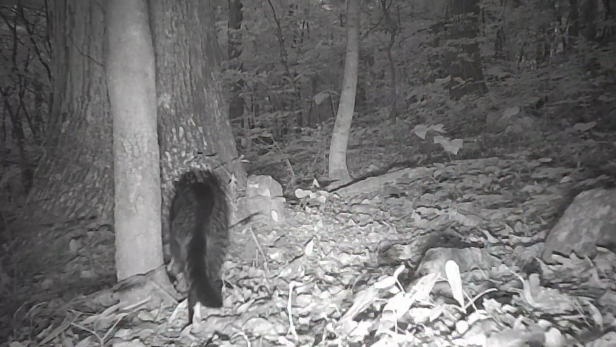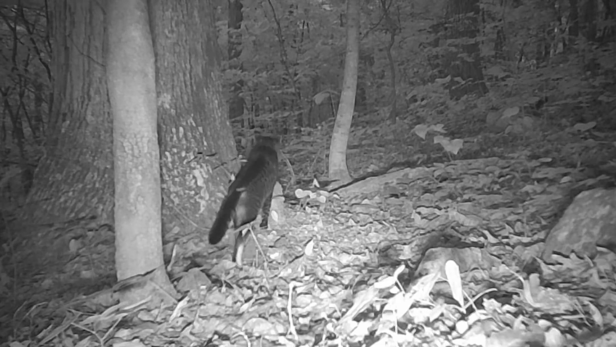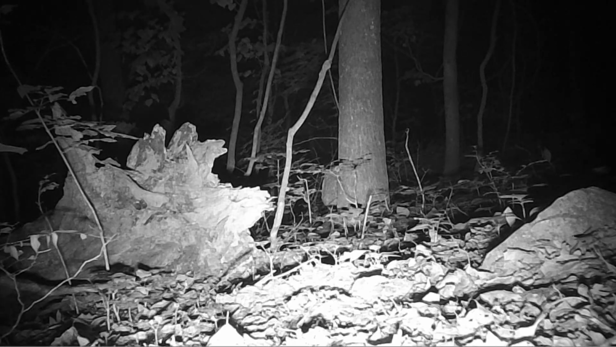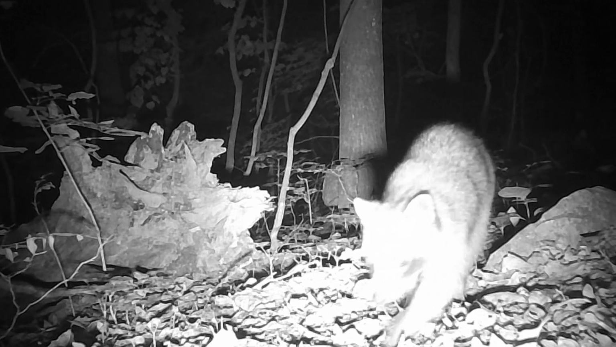Now here's a newcomer. Never seen this one before. Looks like Socks, but it's not black. I don't know. Different cat. There's your coons coming down off the den tree. And they gotta say hi. Can't help it.